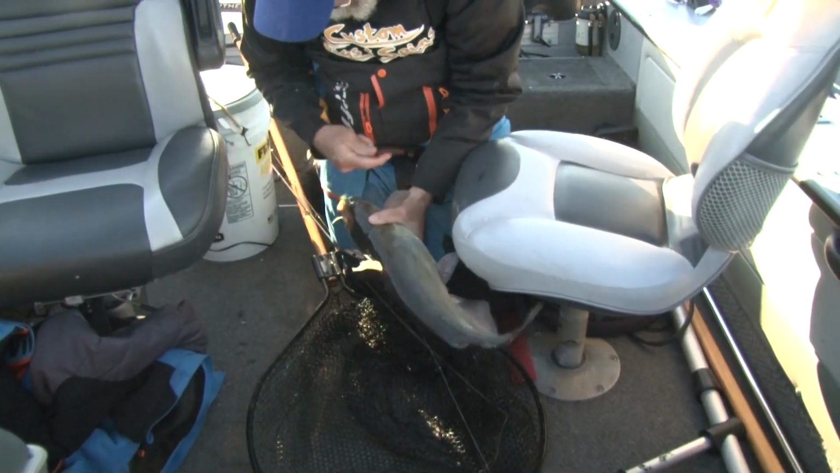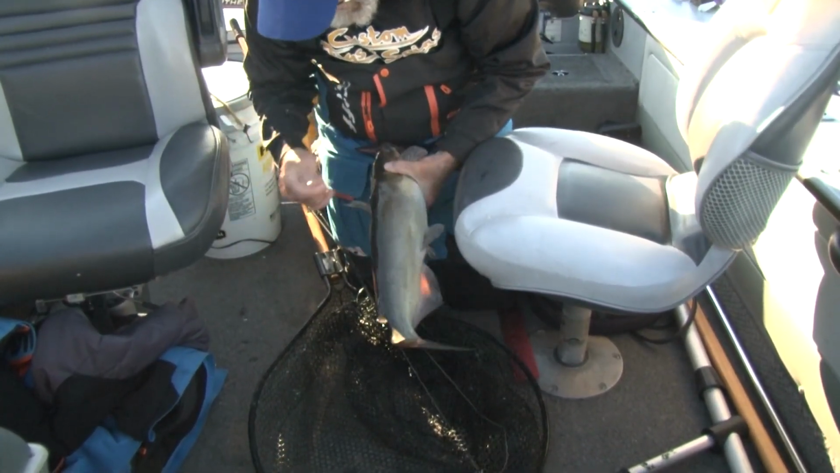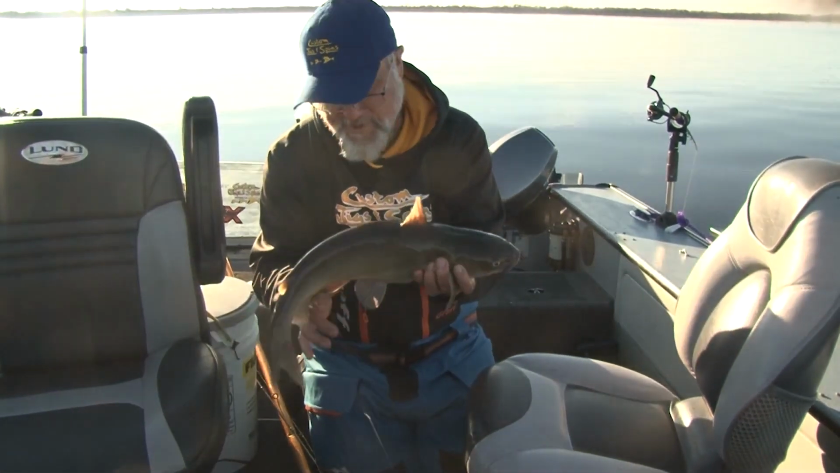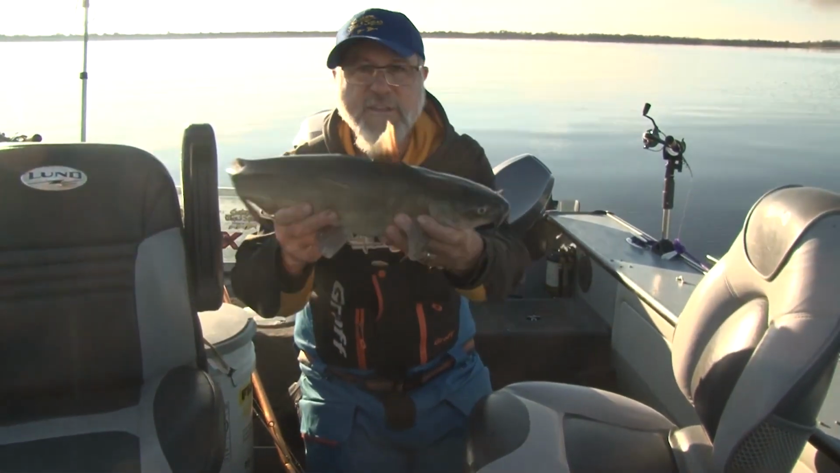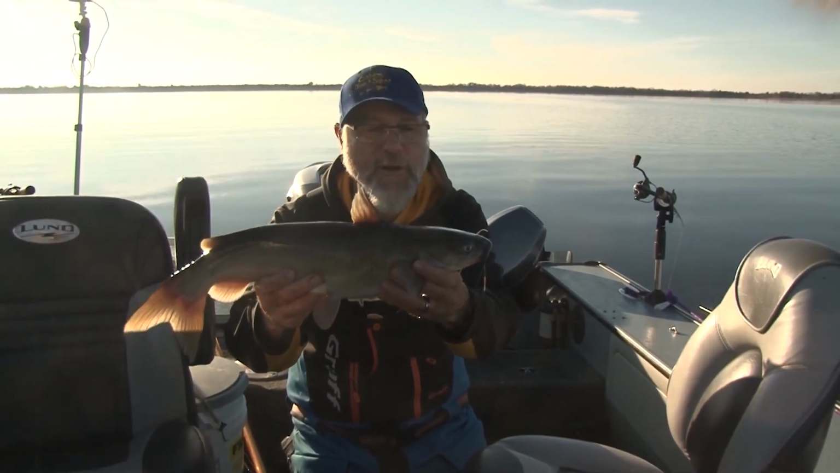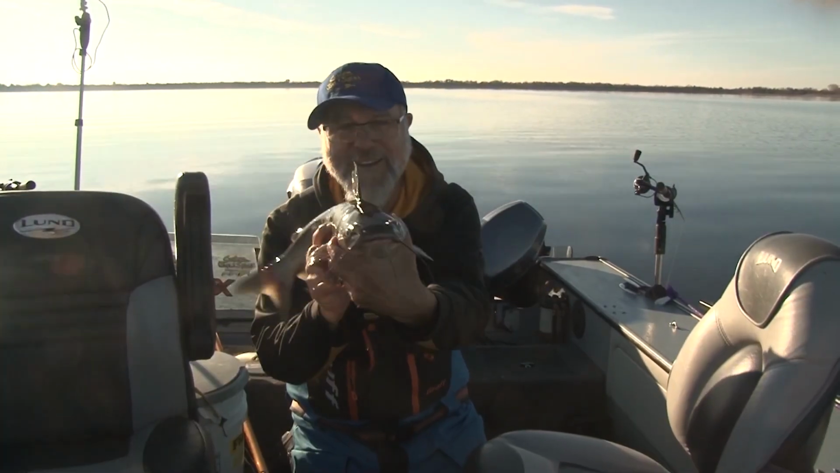This one's actually a nice size to eat if a guy wanted to eat one. You can throw it in the live well. I think I might eat this little fella right here. Yeah, there you go. That's a pretty looking fish. Nice looking fish. Good clean fish. Comes out of deep water, cold water. Want to go in the frying pan? There you go. All right.